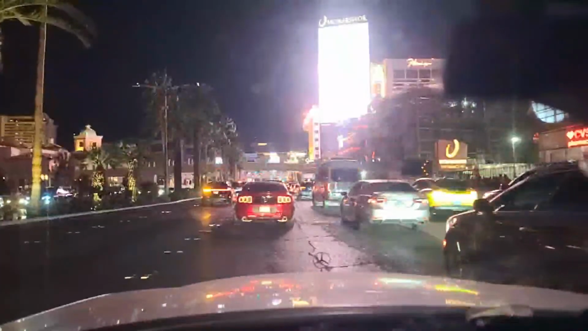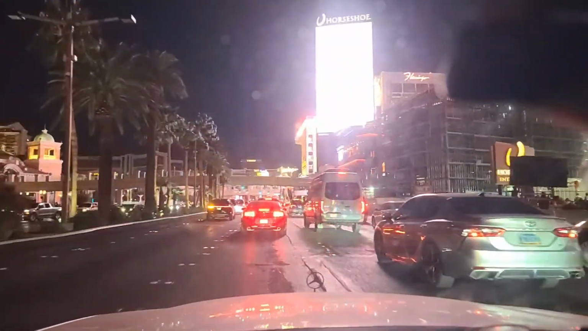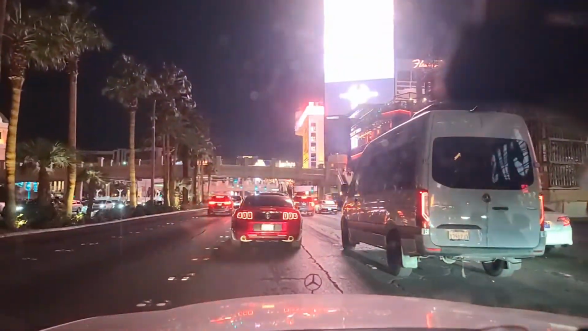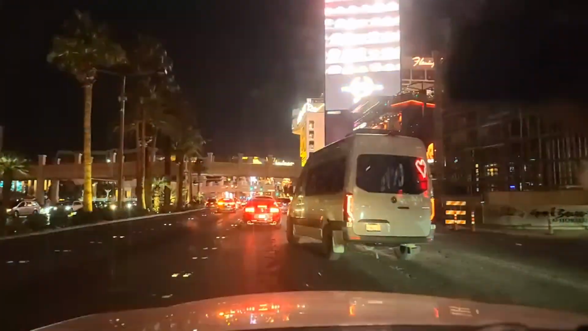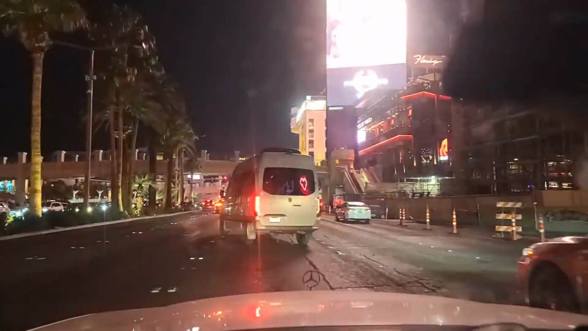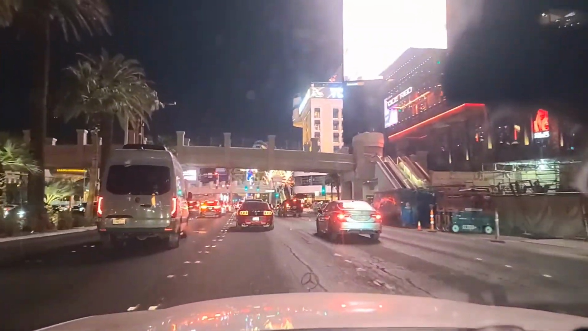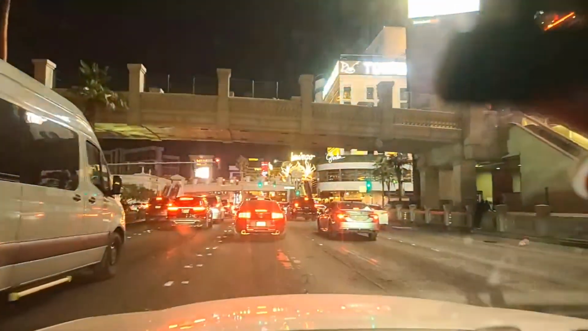Got the green light here. I think this is Flamingo. So we'll continue now. And they're building something else right next to Old Red, it looks like. This guy wants to change lanes. And Dre's nightclub being advertised there at the Cromwell on the northeast corner of Flamingo in the Strip here.